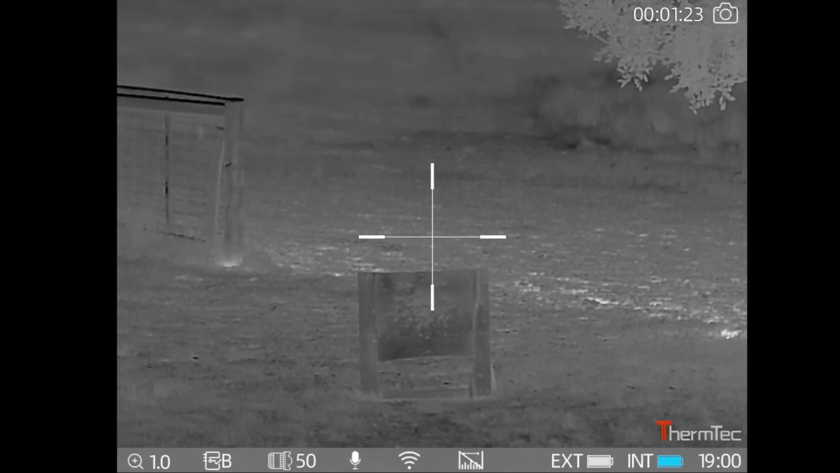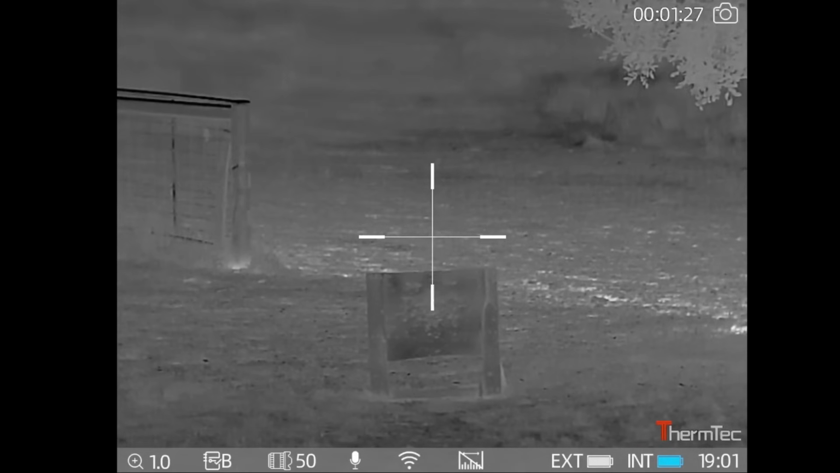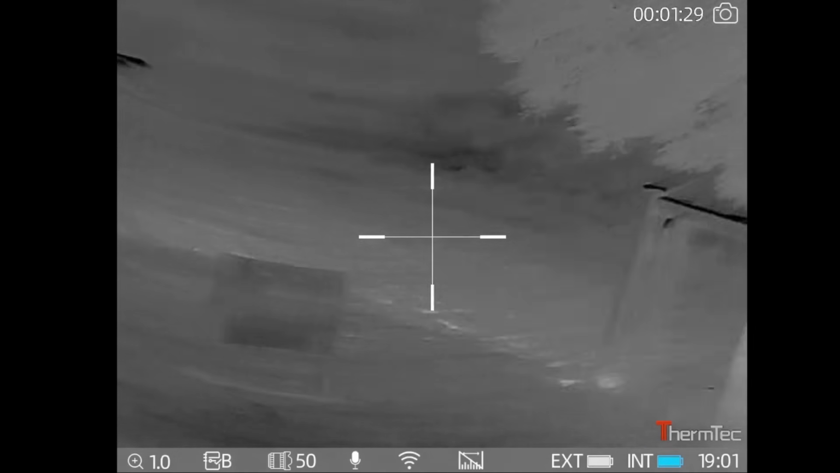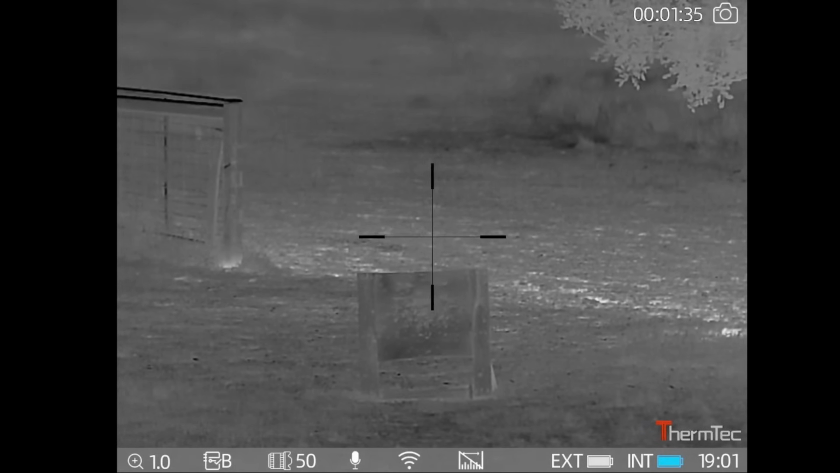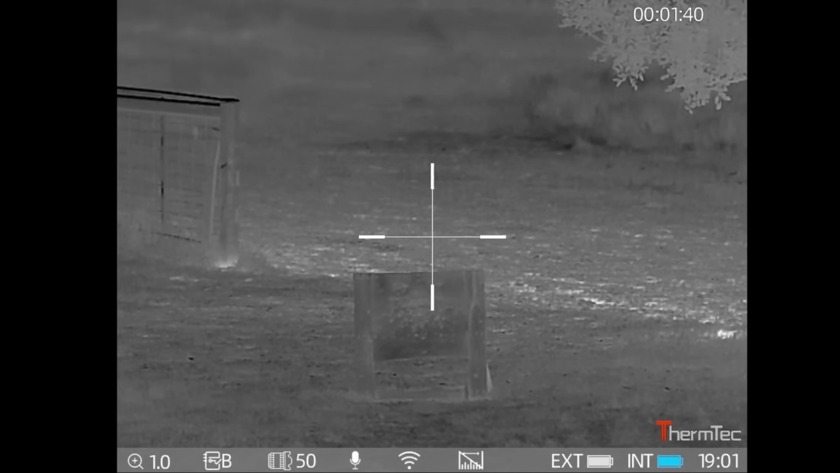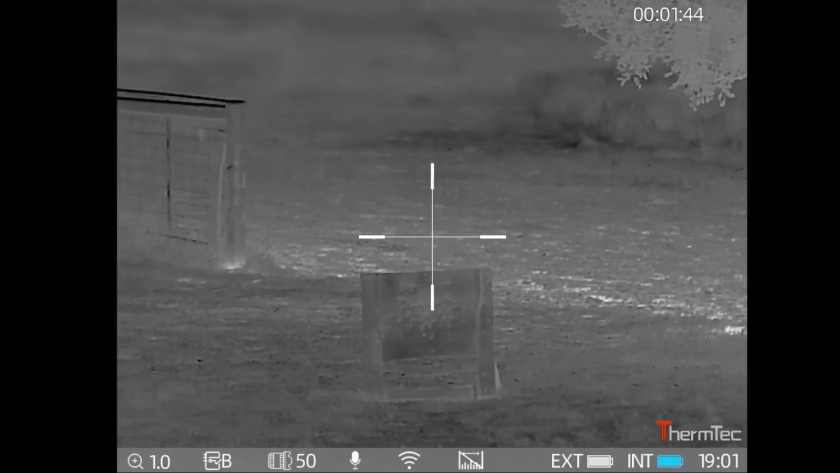Then the next one is your sensors, which tells you whether you've got elevation or roll on, but I've got all that turned off. I don't want that on. Then you've got your external battery percentage and your internal battery, and that'll be your time down the bottom, and up in the top it tells you that it's recording.